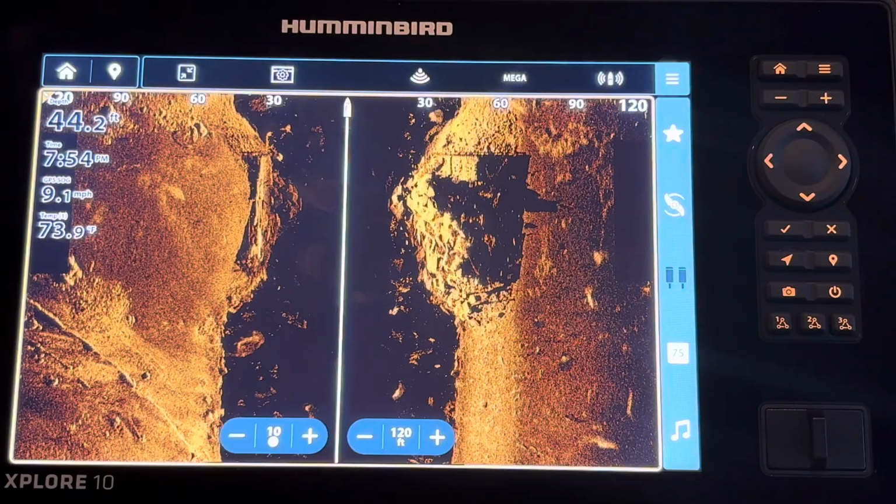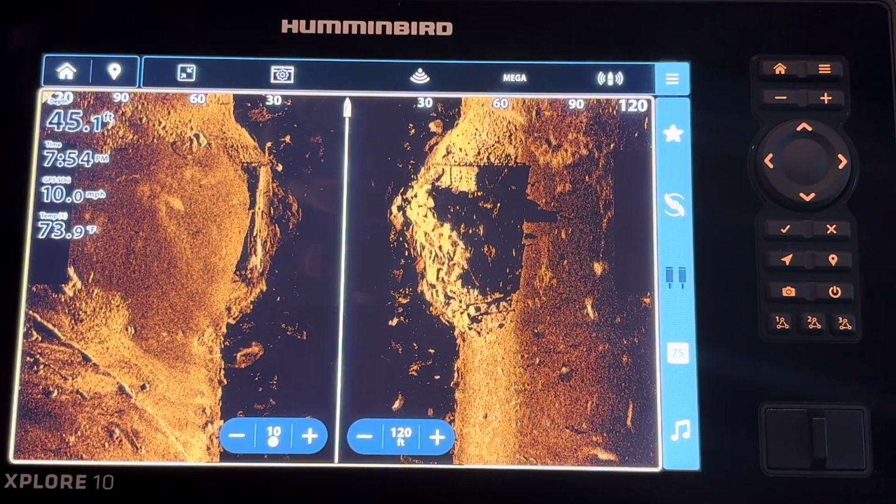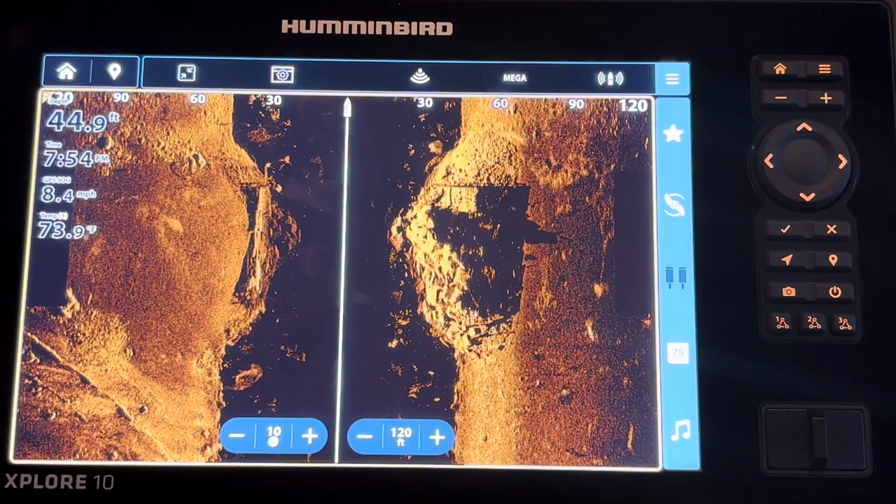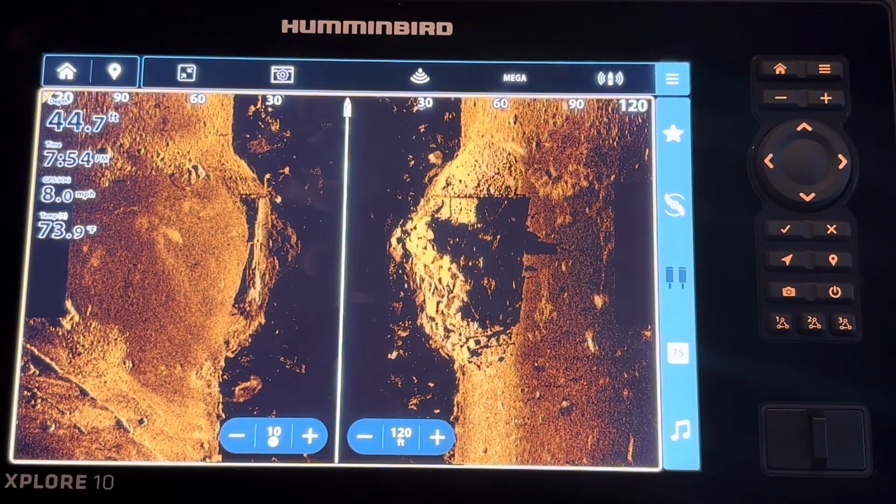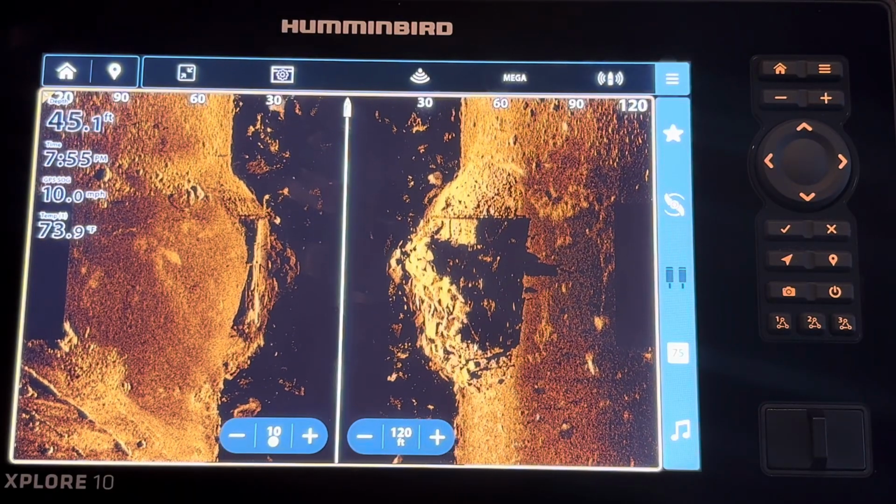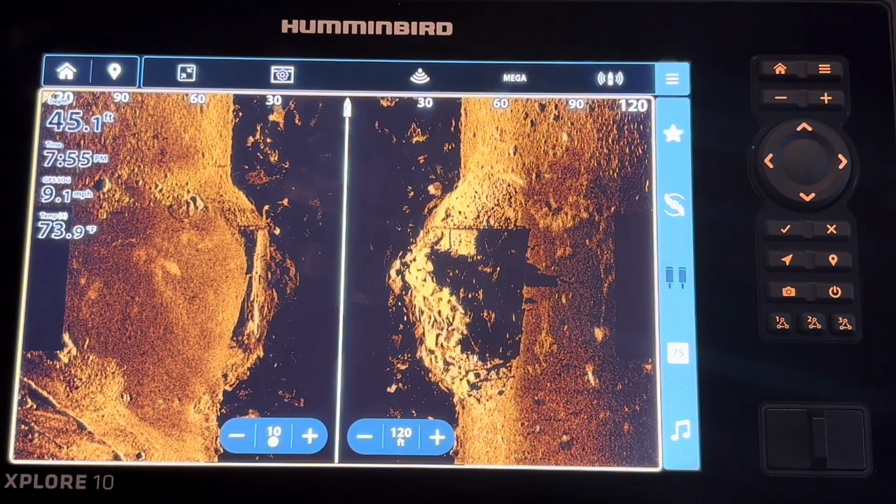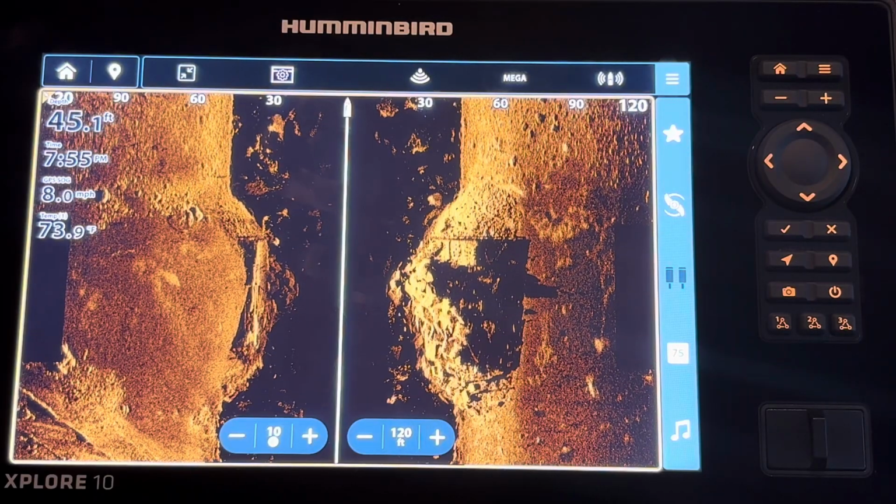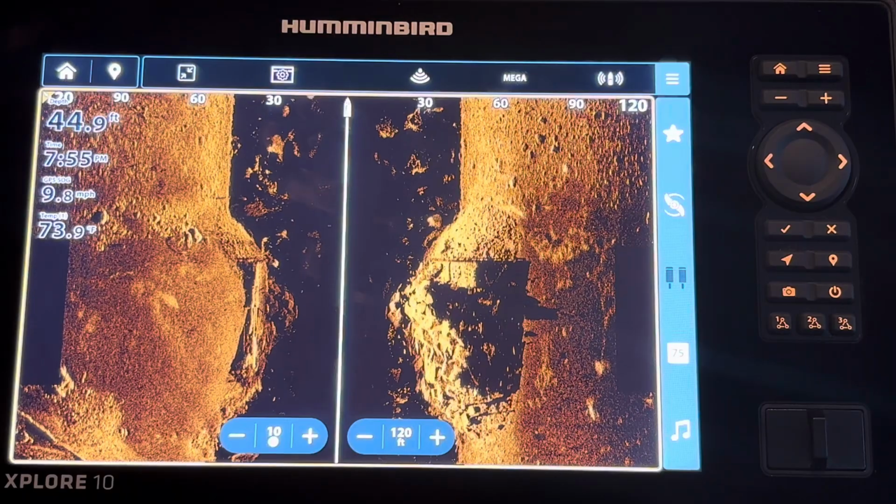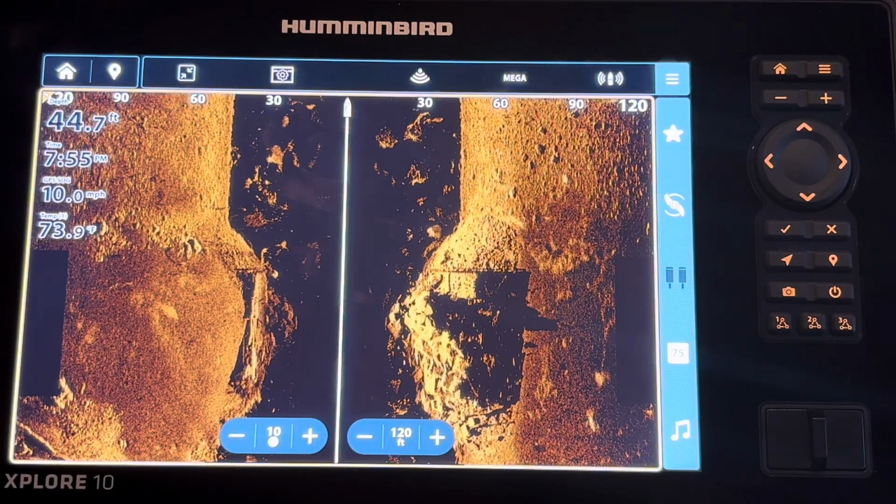The resolution on the Explorer 9 is 1280 by 720. The Helix 9 was 1024 by 600. The Explorer 10 is 1280 by 800. The Helix 10 was 1024 by 600. The Explorer 12 is 1280 by 800. And the old Helix 12 was also 1280 by 800.